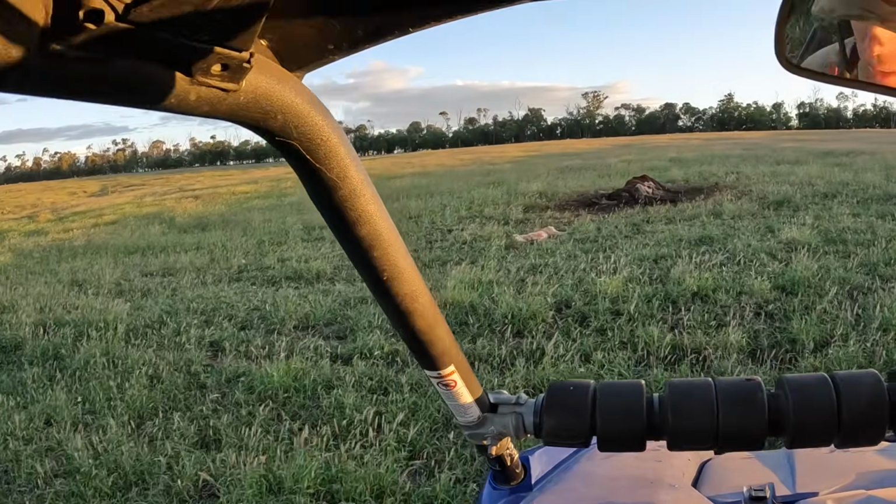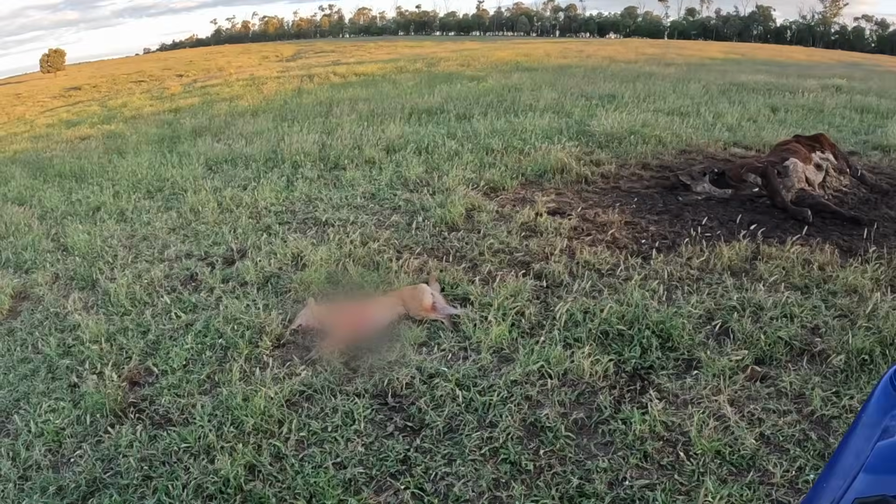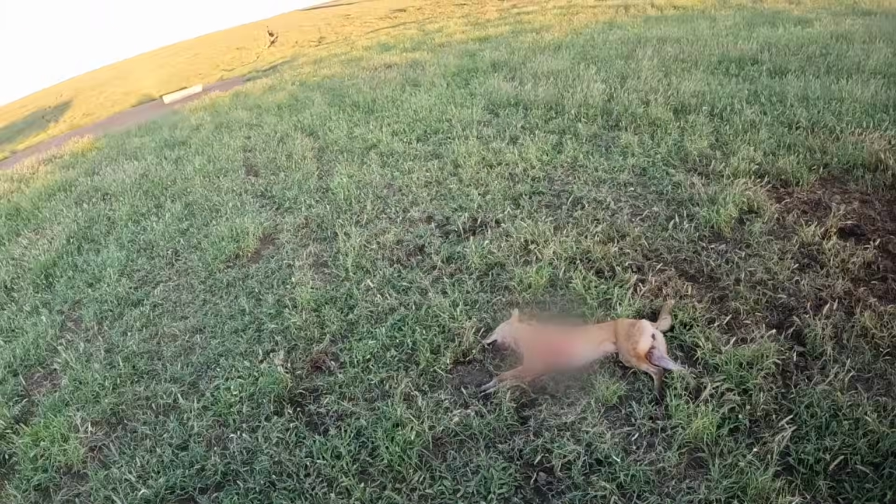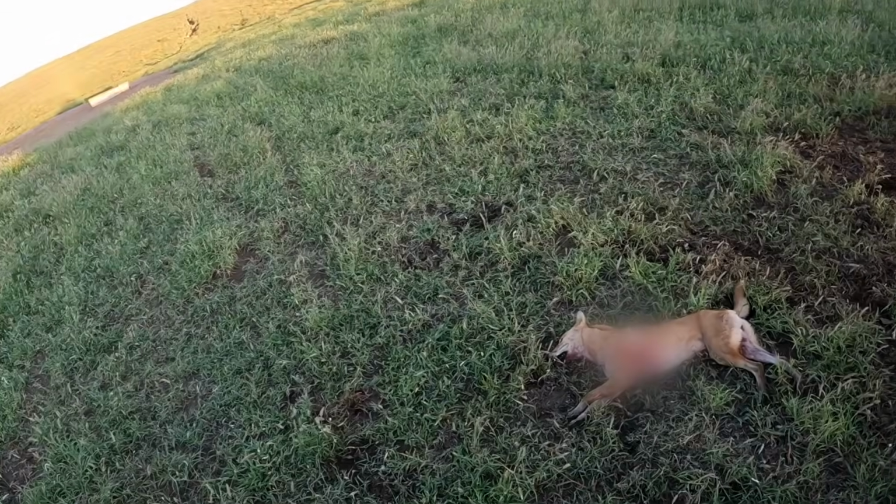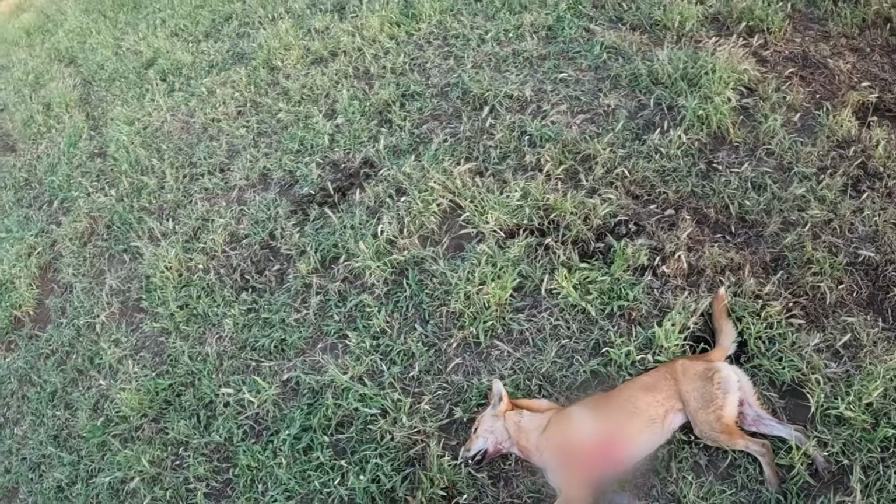Oh, what's wrong with him? He's dead. That's what's wrong with him. I shot him. Straight through the chest. Yeah, well, the first shot I must have moved a bit and I got him just through the shoulder. And then he got up again and started to run off, so I had another shot at him and got him through the chest here.